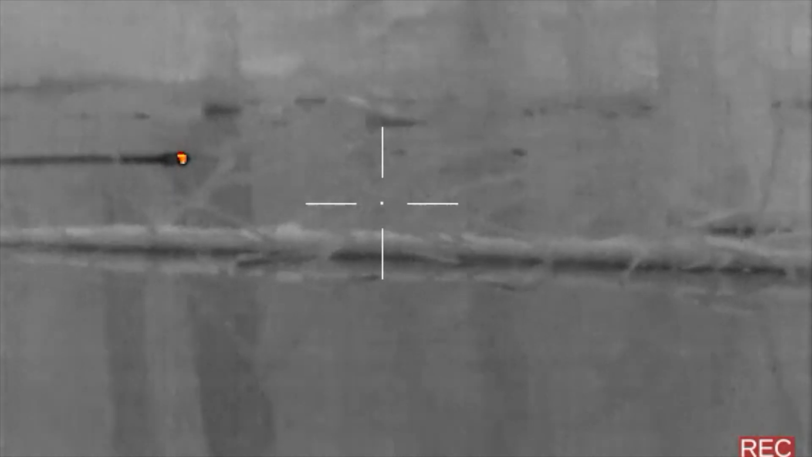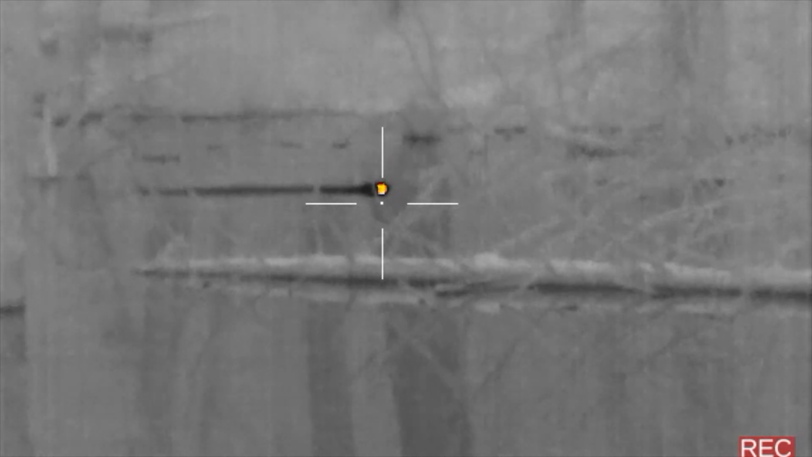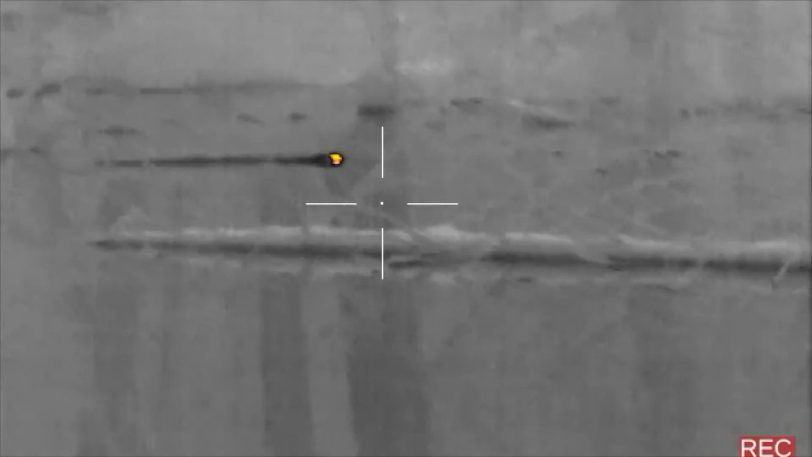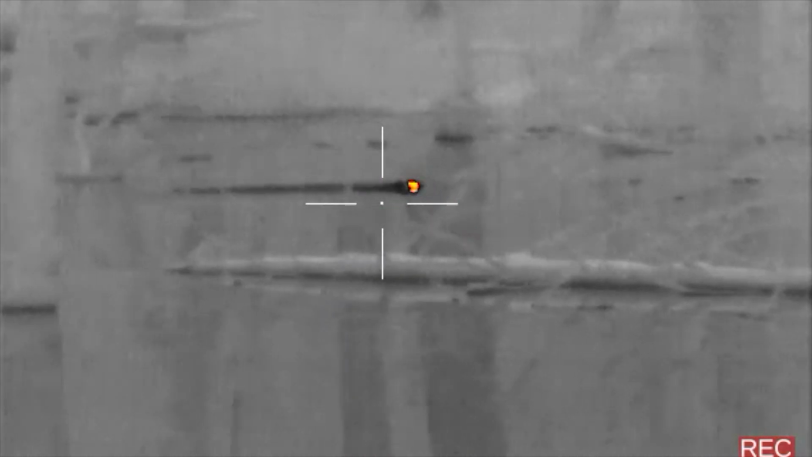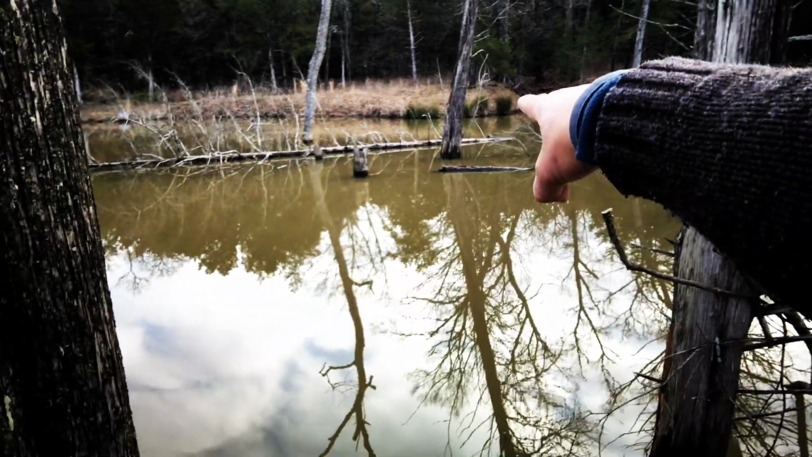And there's the second one, right smack dab in the middle of the pond. Looks like I'm going to be breaking out the kayak. Not what I want to do in 40-degree weather. But you know what's awesome? See that black line? That's blood. This thermal's incredible. The next morning, I went out to recover the first beaver, but had no luck locating the second one.